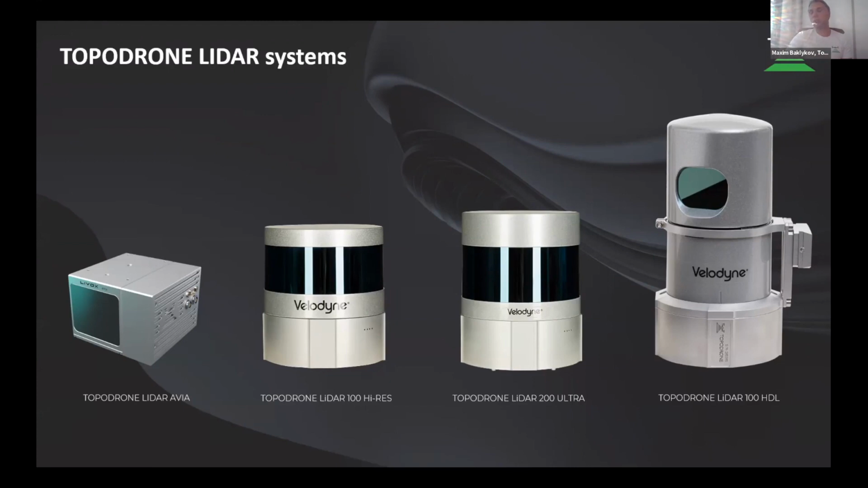So it provides a very good and accurate point cloud and has all the advantages of high precision IMU and GNSS inside. And of course, we offer and widely use TOPODRONE LiDAR 200 Ultra, which works up to 200 meters working range, covers a huge area, and provides great results for large area mapping.